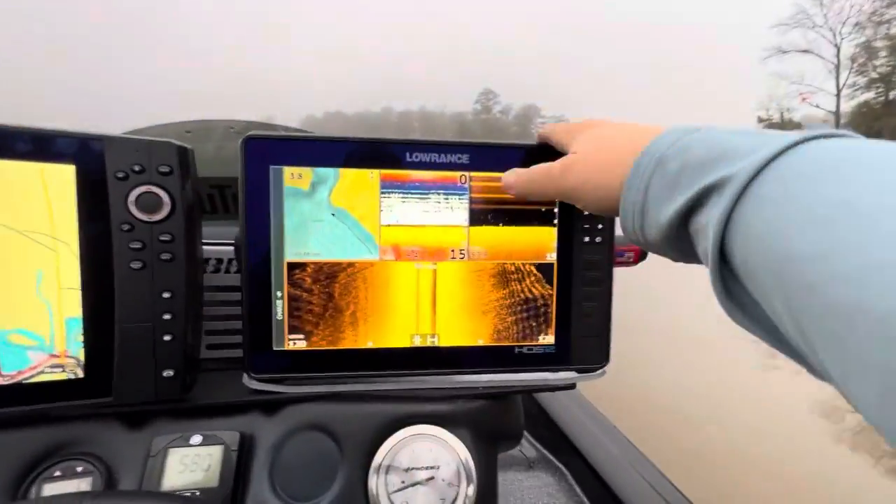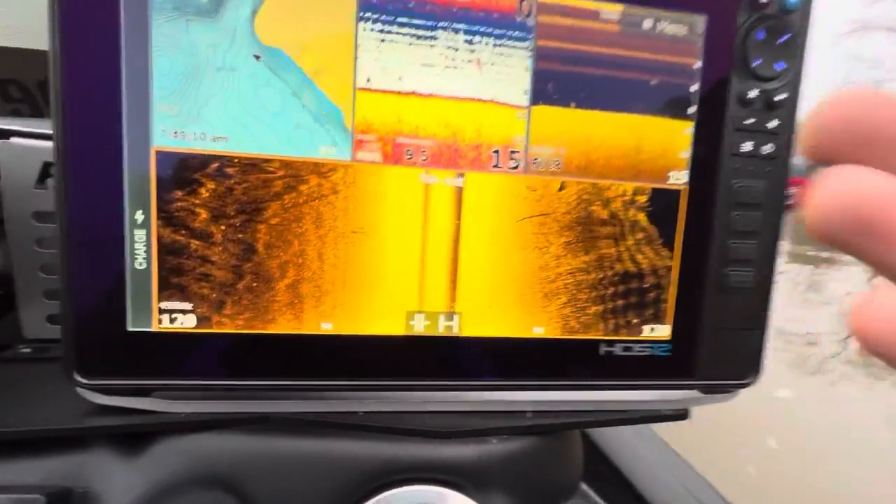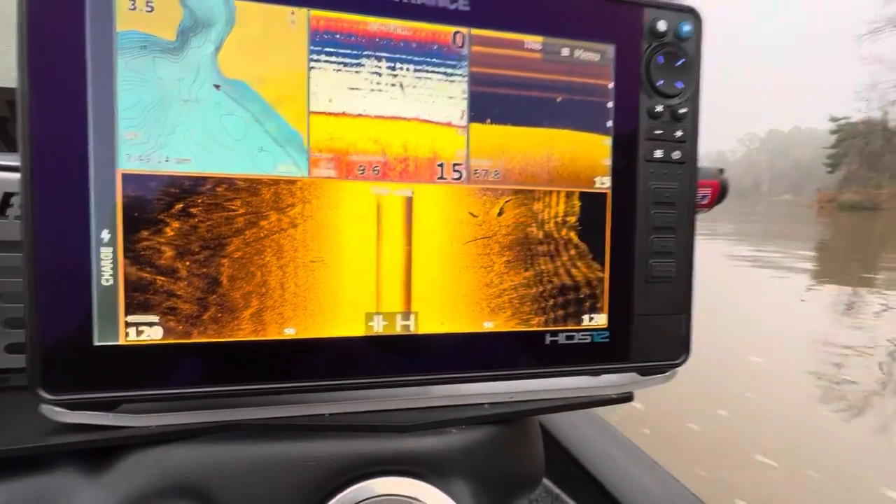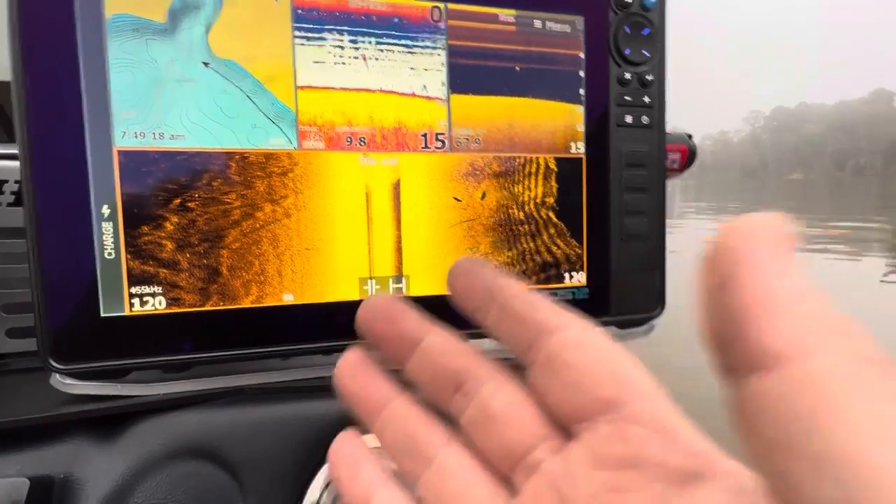Today I wanted to do a real quick video on side scan. So I use my Lowrance HDS Pro for all my side imaging, side scan, whatever you want to call it, purposes. And I get the question a lot: what frequency should I be running?